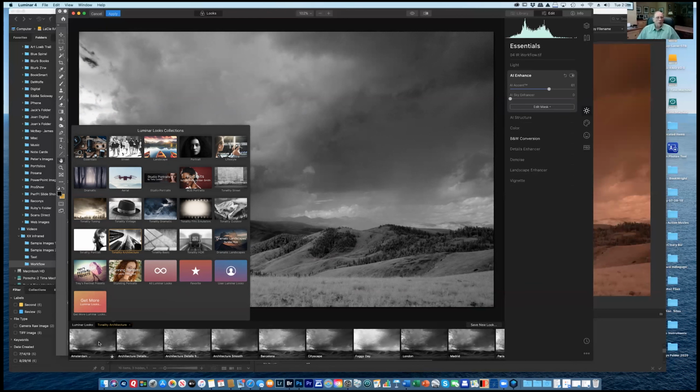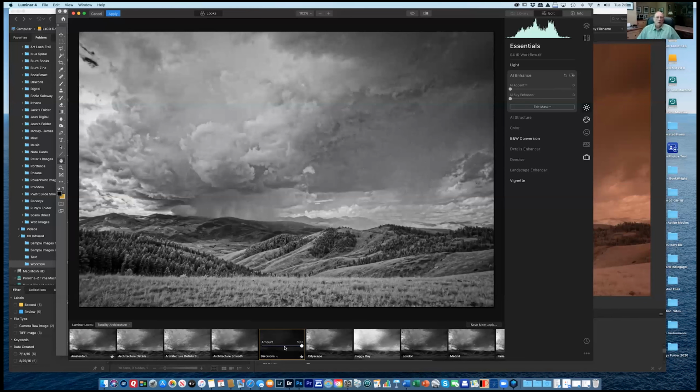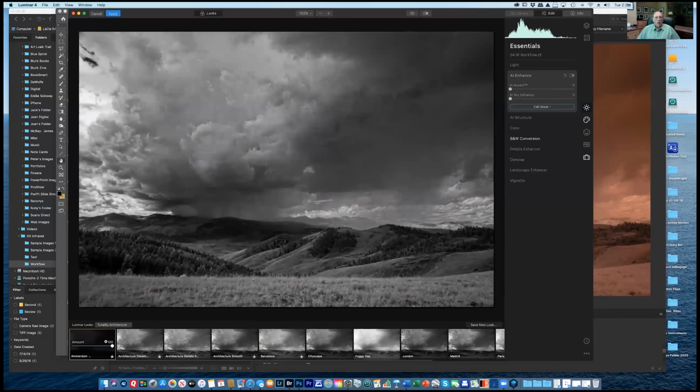If I pick one here, it's called Tonality Architecture. And I just go to one which I use a lot, called Amsterdam. So Amsterdam changes it to this automatically. Wow, okay. It's got one called Barcelona, which is kind of over the top. We've got smooth actions, we've got architecture details. So this is how I take that file and convert it to black and white.